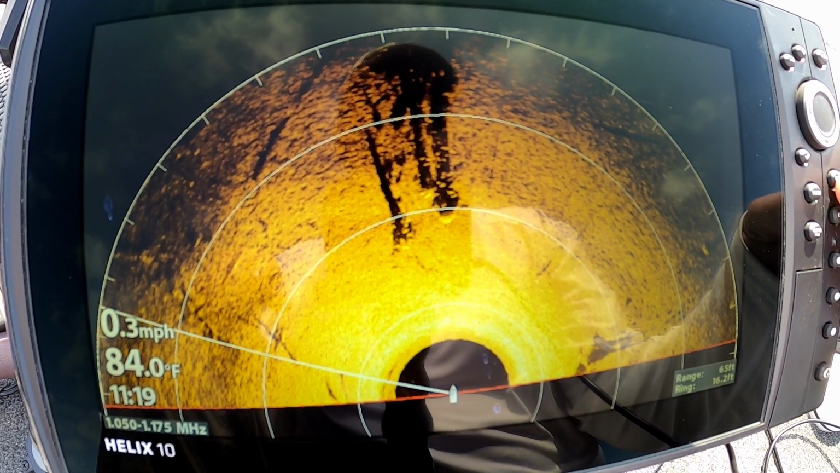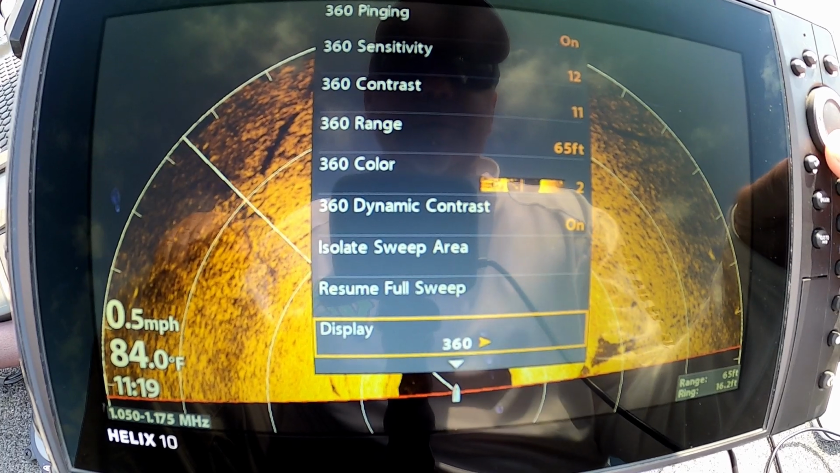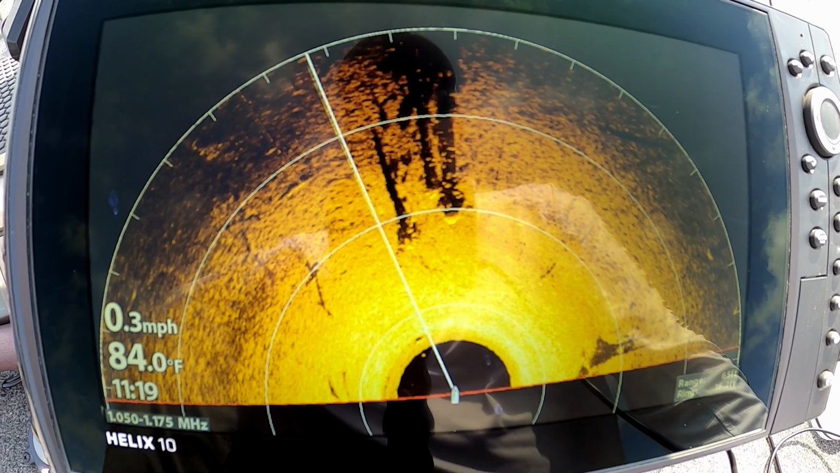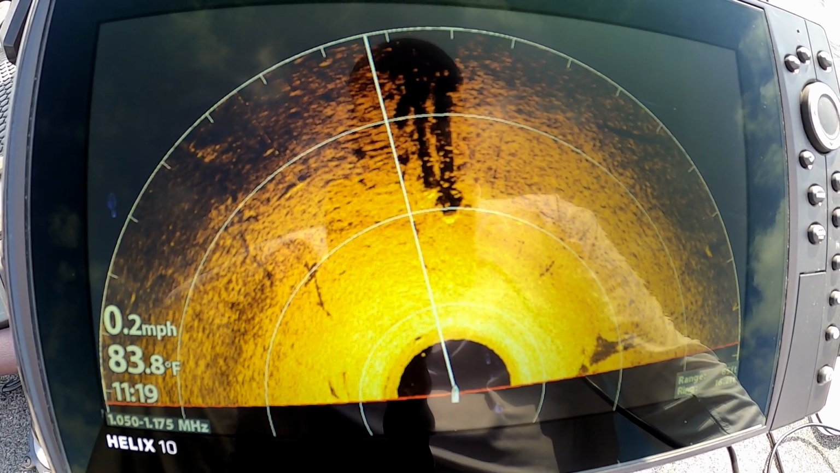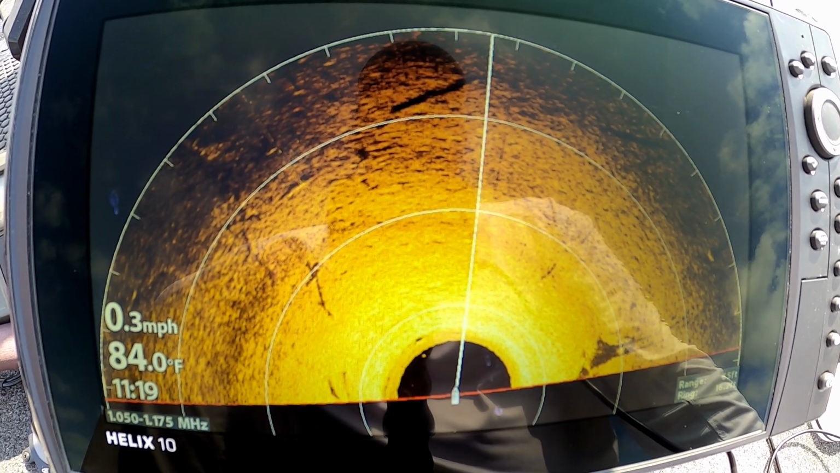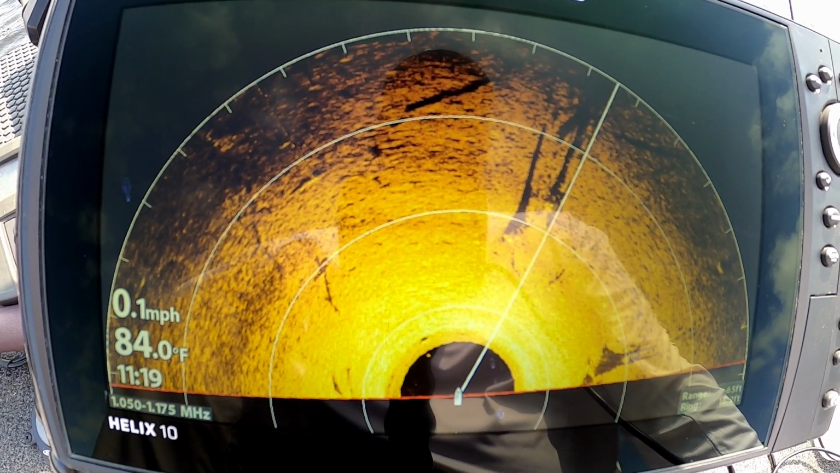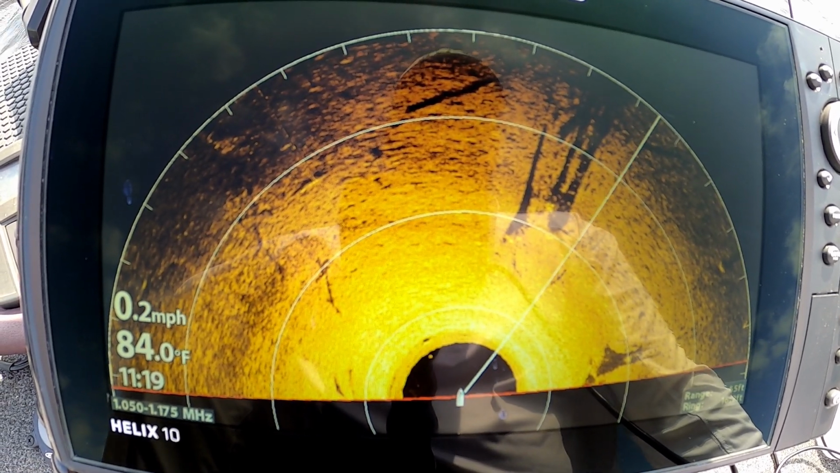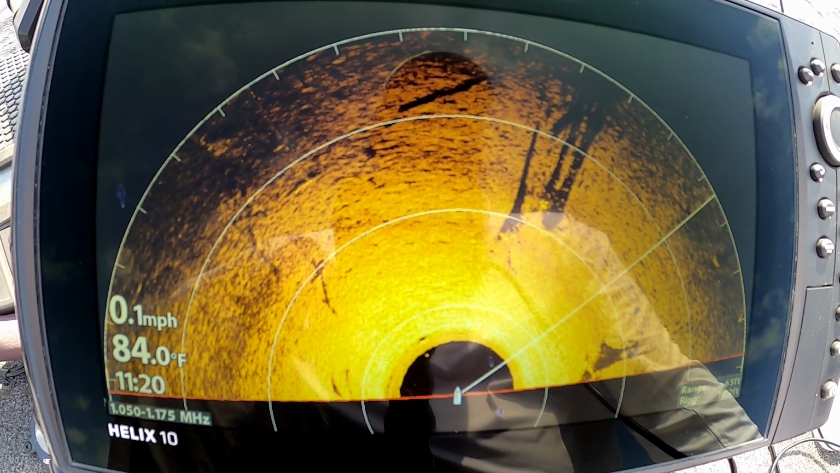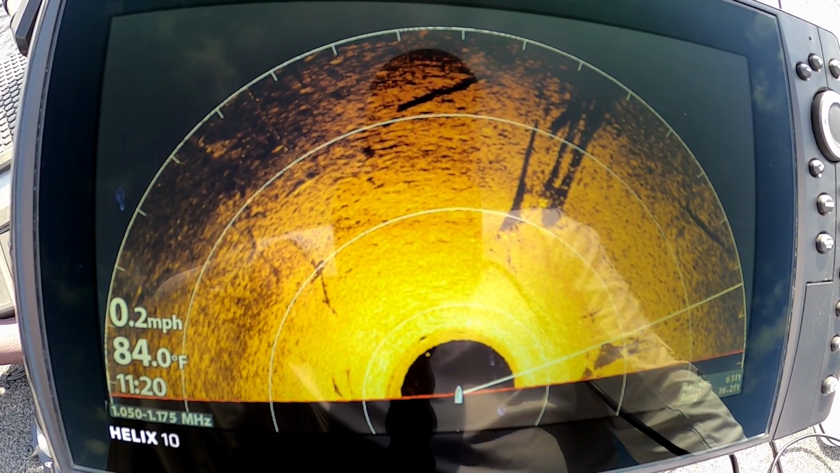Let's try slowing the beam down so it gets a slower sweep. Not going to update as fast, but we might get a little bit better picture. Let's find out. Alright. I don't know, it might have got a little more detailed. I think I can make out the individual fish a little better, but I can't actually see the fish better.